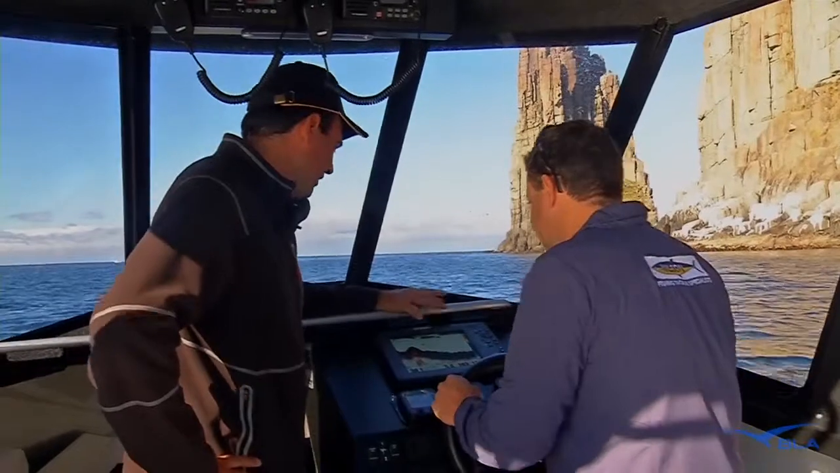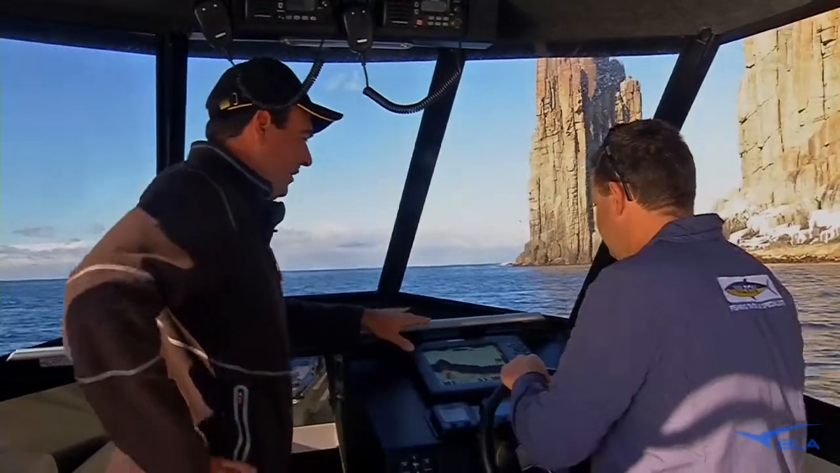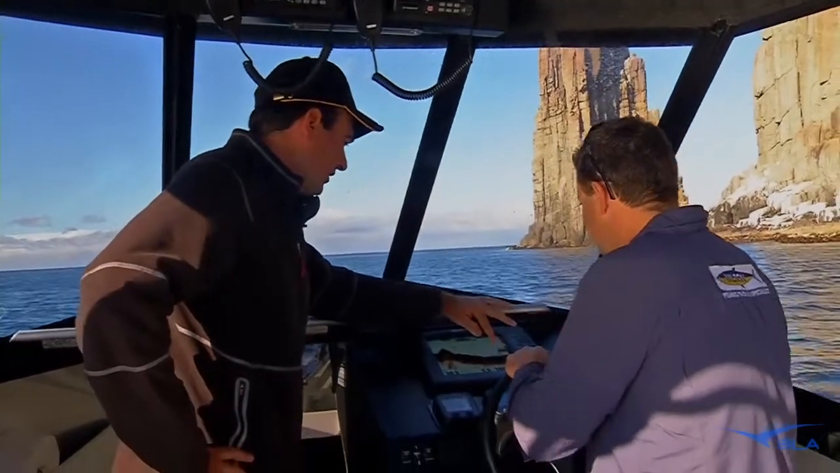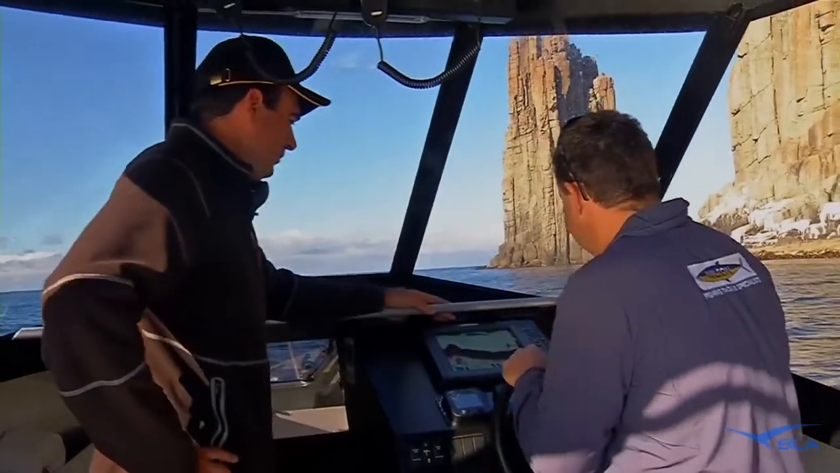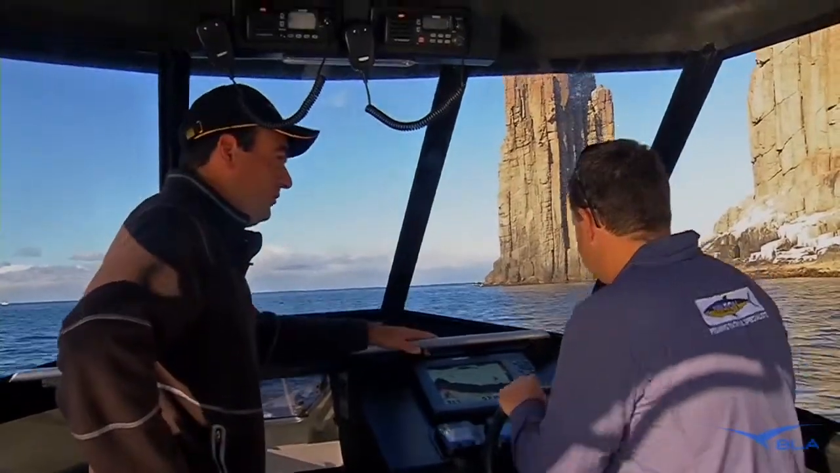So it's set pretty good now. We've got it on 15 out of 20 and we're in about 30 metres of water. We can see we've got some activity coming through now, some bait fish coming through, and hopefully we'll see some tuna marking up soon.